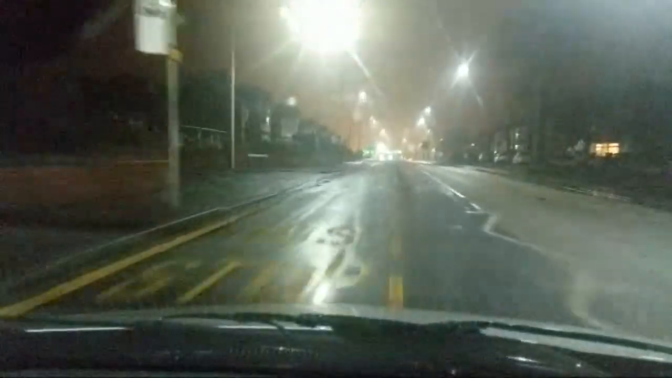Again, very nice around here. Although this is a very busy main road, it seems fairly quiet for 10 to 10. We've got a sign here, welcome to, what are we welcoming to? Bolton. Okay. Speed camera. Nicely illuminated by the petrol station.